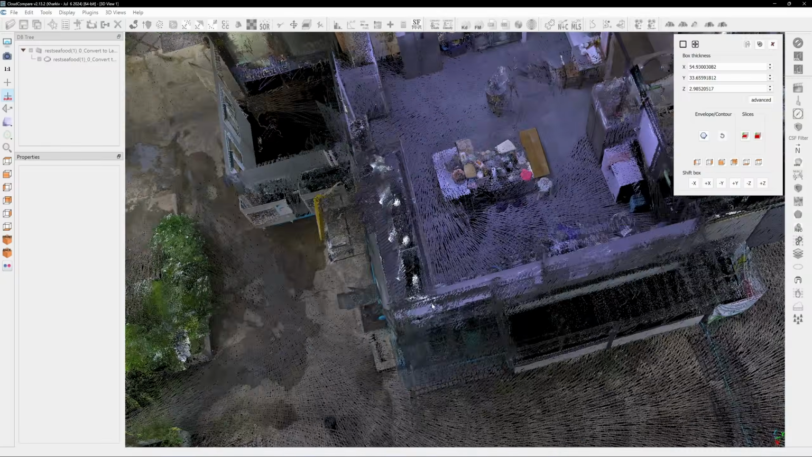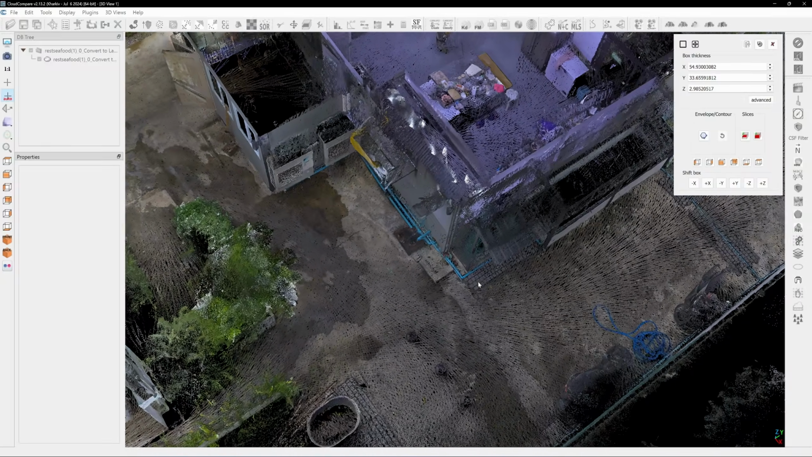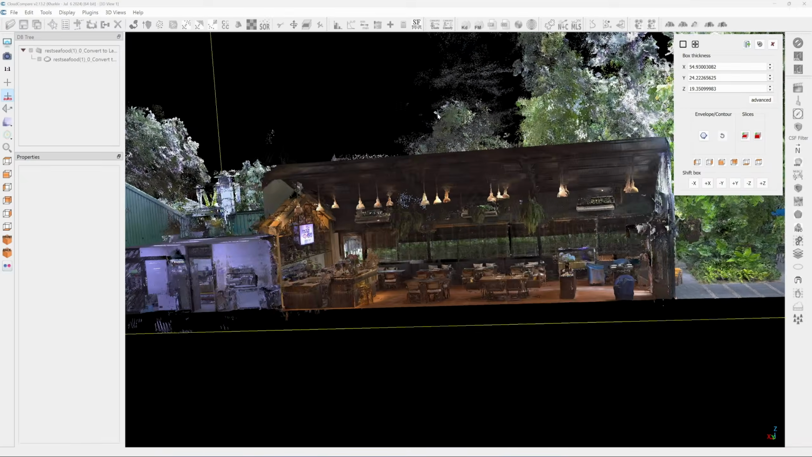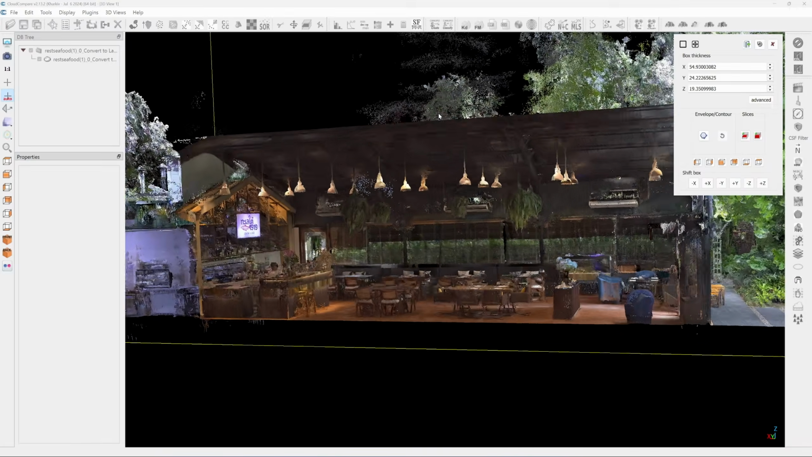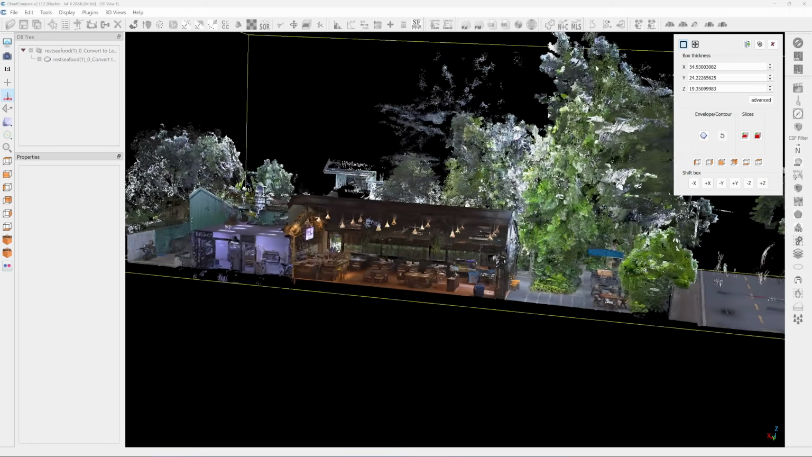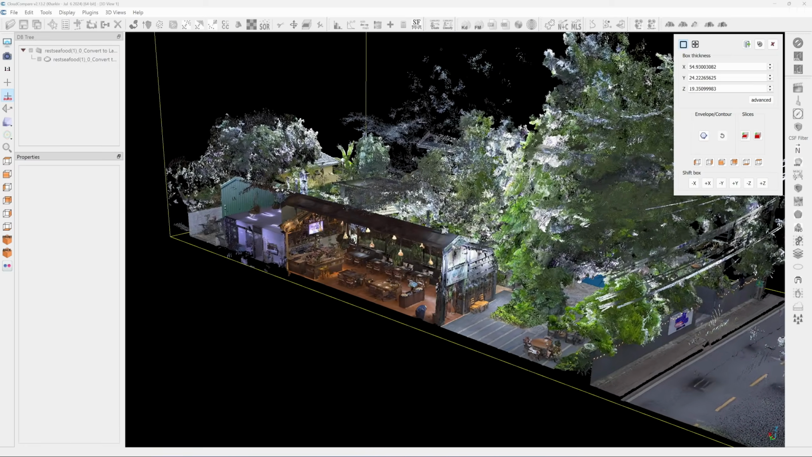The drain pipes are clearly visible in the scan and easy to trace. This cross-section perspective provides the architect with design inspiration. You won't be able to reproduce this with other survey tools.